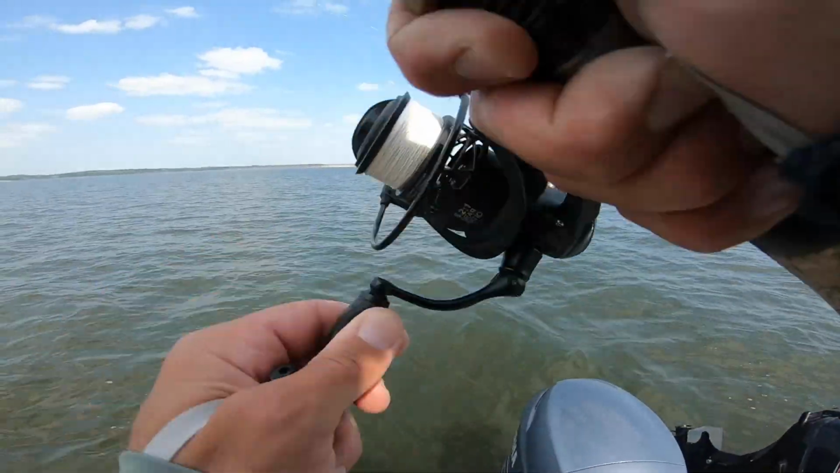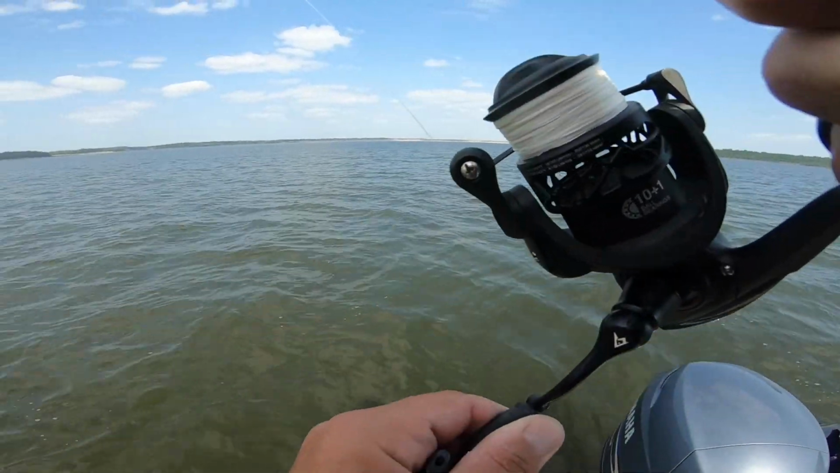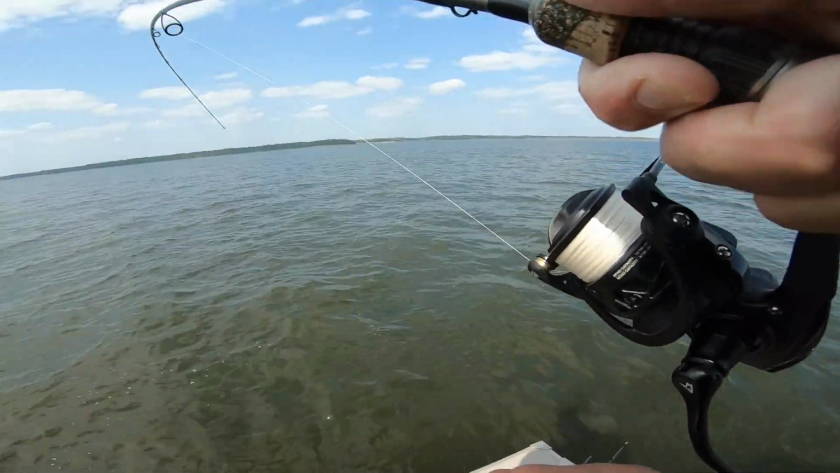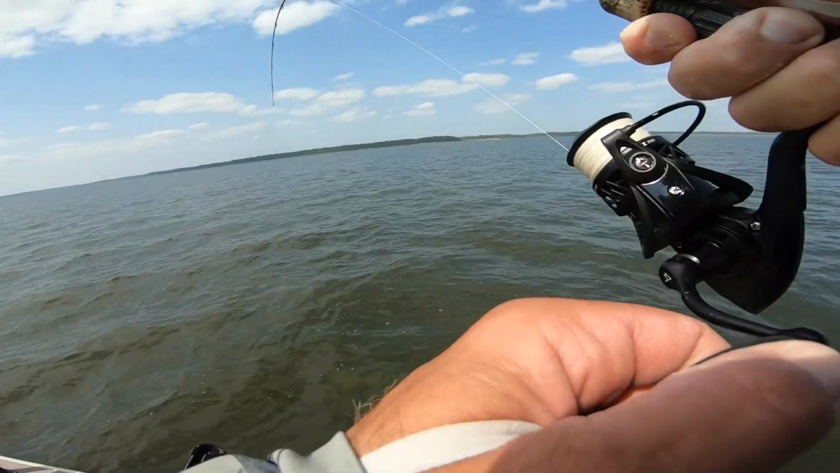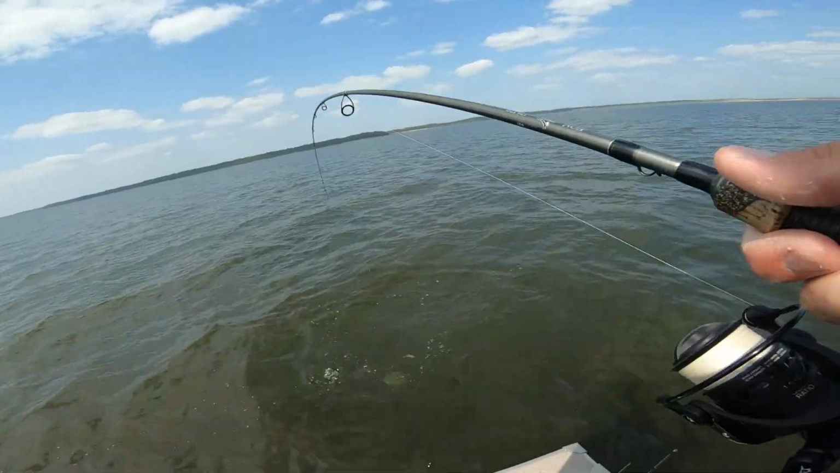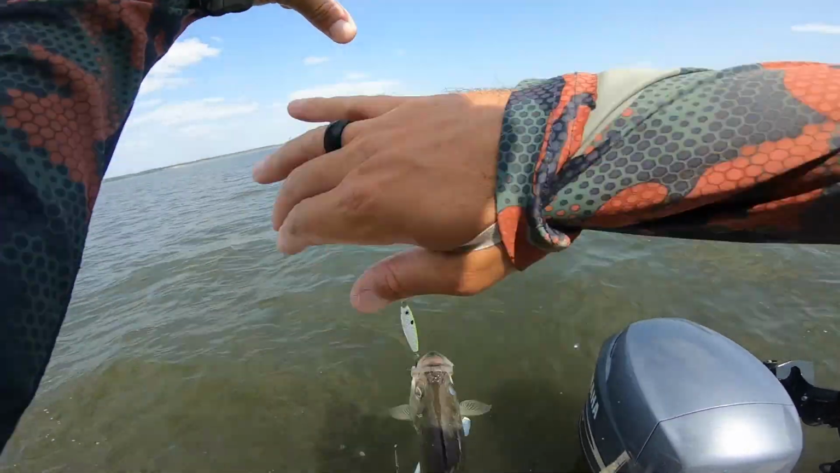There we go. Thumped it. Absolutely thumped it on the fall. Gonna be a nice white, I think. Yep, dogging me like a nice white. On the old Banks spoon, 1/2 ounce, kind of the average size that I use. That's a nice one. Nice white. Actually, that is, yep, just a big white.